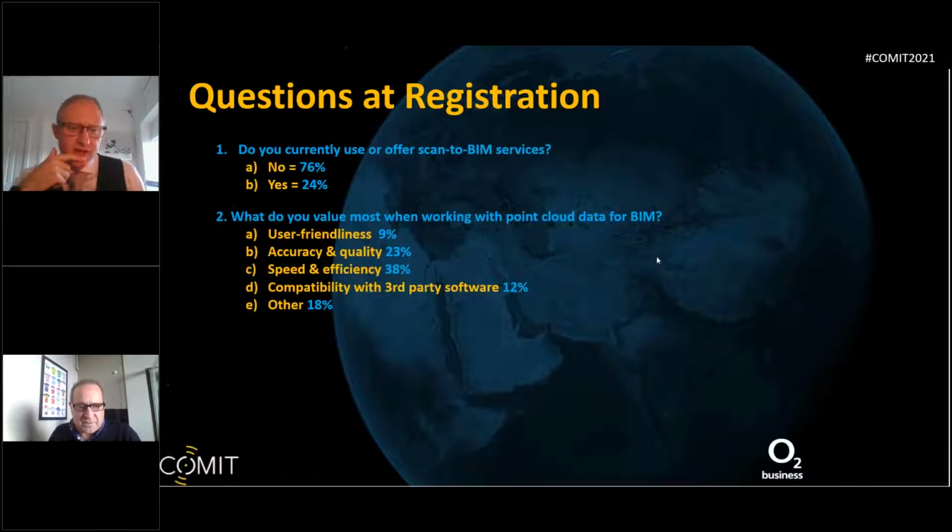Yeah, that's what I would have thought with the speed and efficiency. That's what a lot of people aim to get out of this in the first place. But maybe the guys, when they come afterwards, can comment on that. Yeah, you're right there, Stuart. I think speed and efficiency is massively important, because we've seen a lot of the static collection processes and technology, and it does take an incredible amount of time, but you get really high accuracy.